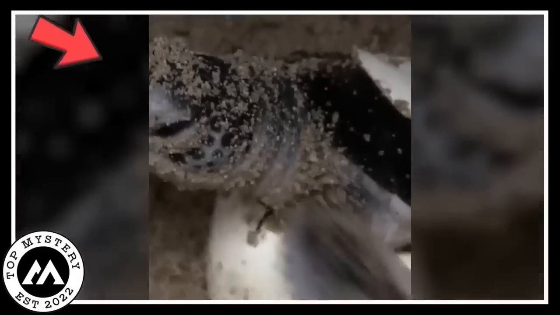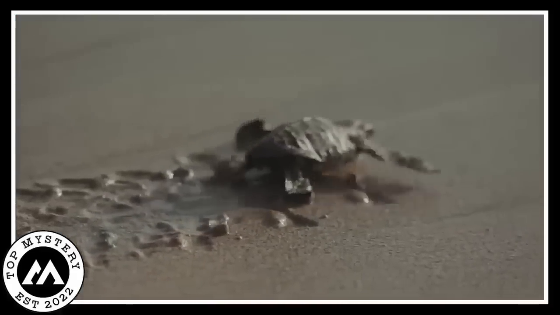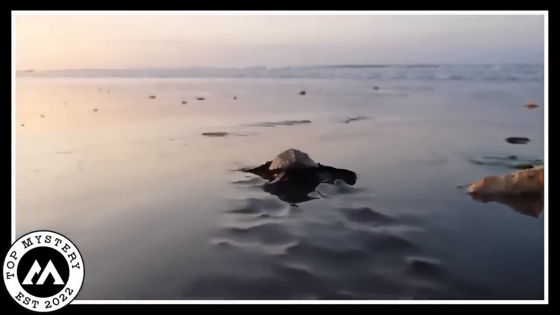A single baby sea turtle that survived its mother's clutch of about 100 eggs makes its appearance in this amazing video. This tiny hatchling sets out on an amazing journey after patiently incubating in the warm sand for 60 days. The tiny creature makes a determined entry into the vast unknown, as seen by its flippers pushing through the sand.